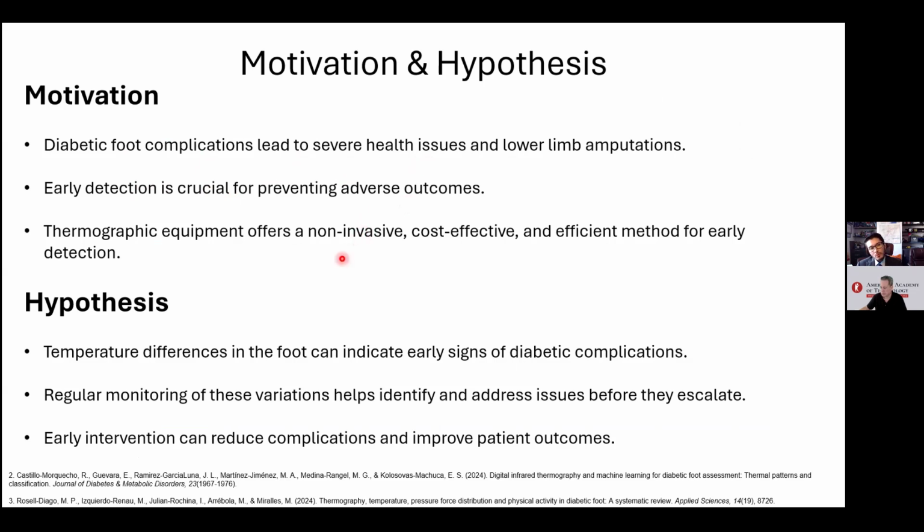So we try thermographic equipment, which offers a non-invasive, cost-effective and efficient method for early detection. Of course, at this moment it is not recognized by the FDA. However, this is a very strong motivation because different research groups are racing to get this method and technique recognized.